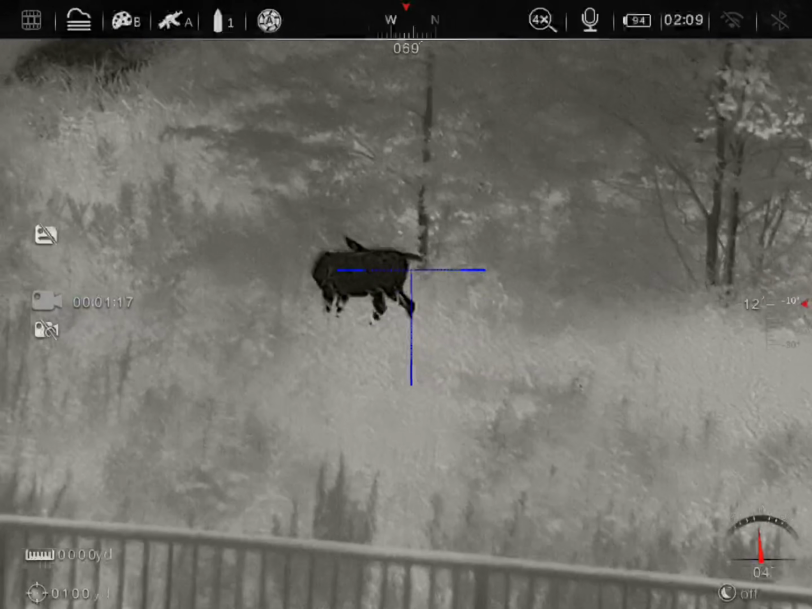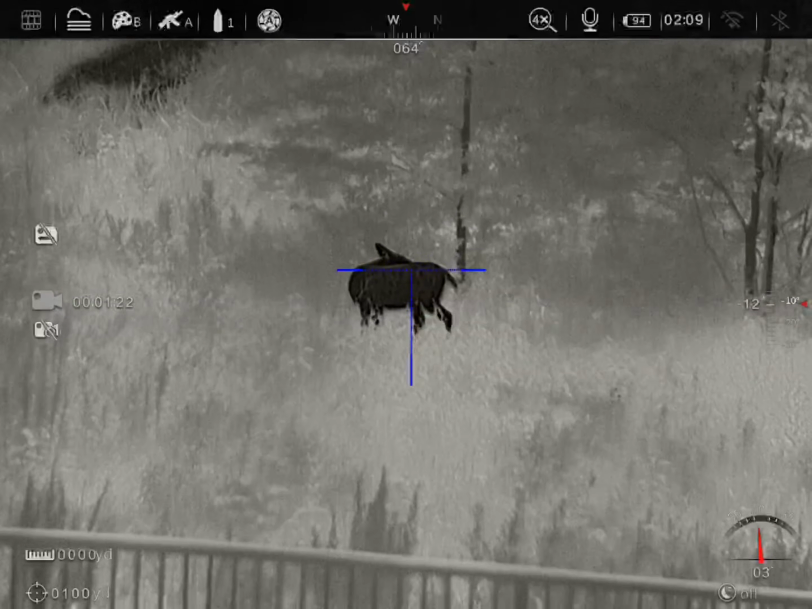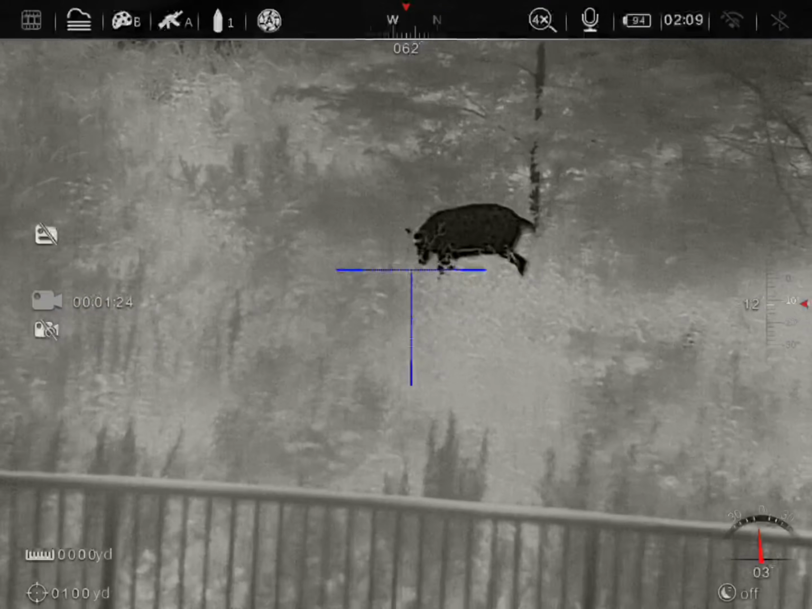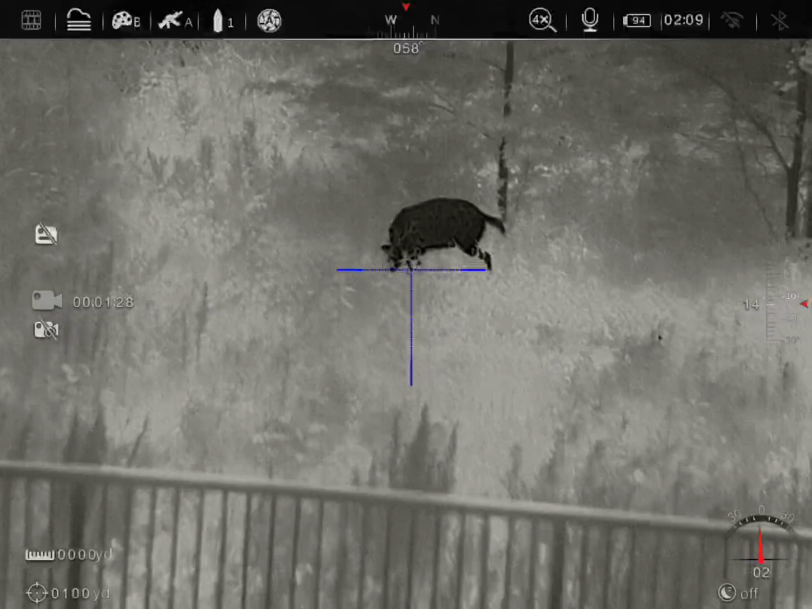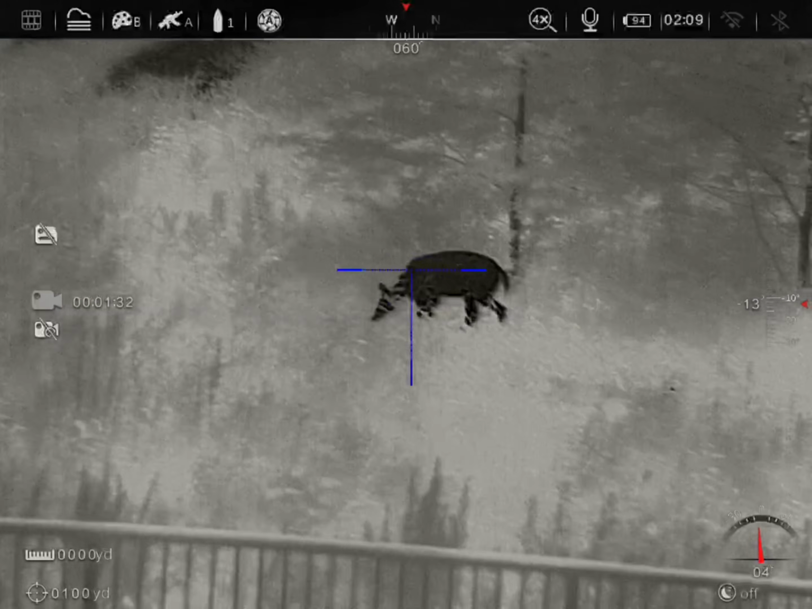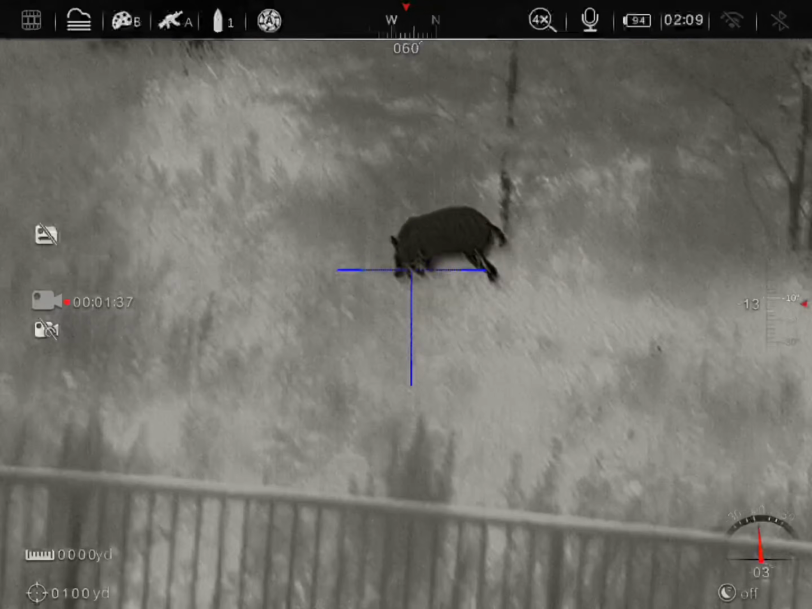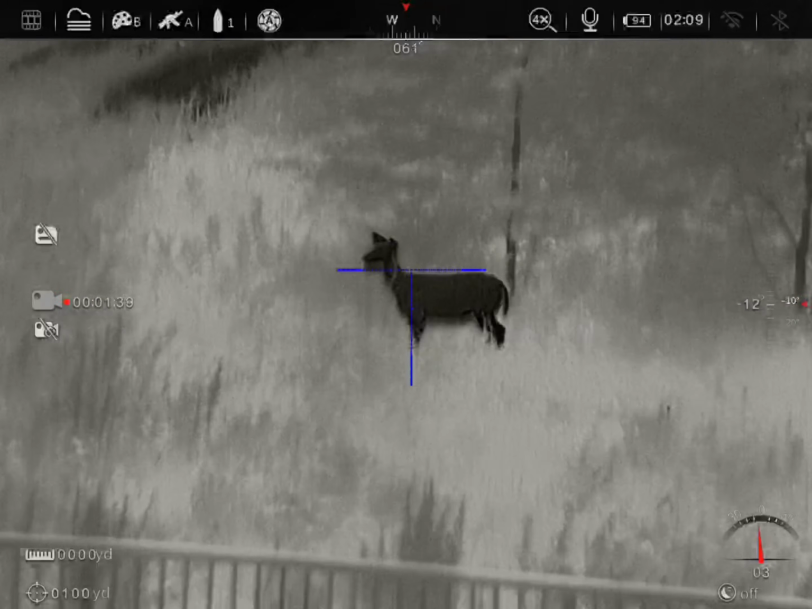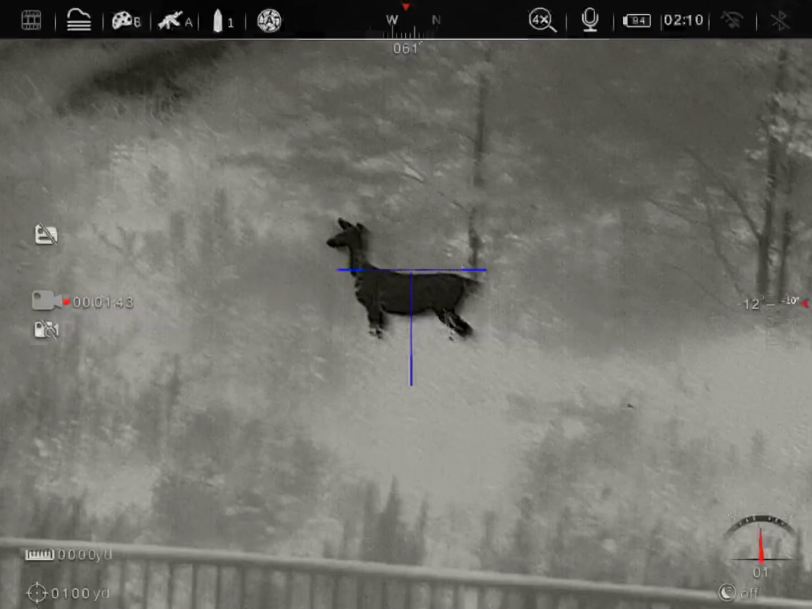I really don't use the other ones except for just showing what you can pick up, especially for those things in the sky. It was really neat seeing different palettes on that.